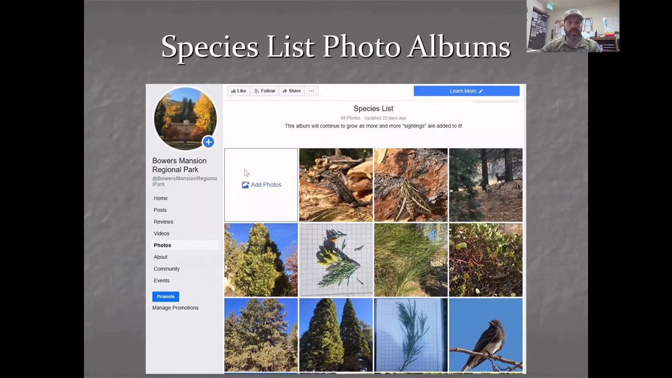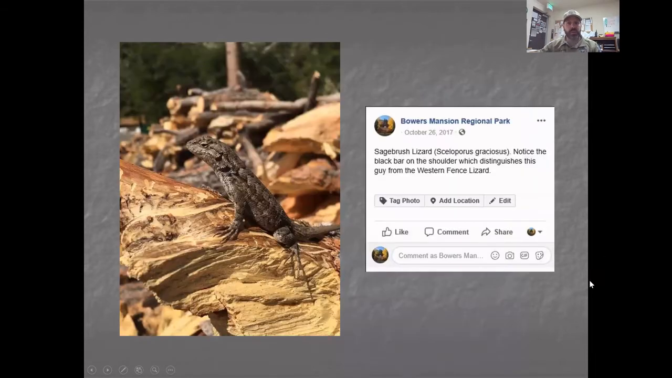Each of the parks has a Facebook page, and on that page, there's a photo album called Species List. This is a screenshot of the Bowers Mansion one, where I would actually include photos of these different species and have descriptions. For instance, this is a sagebrush lizard.